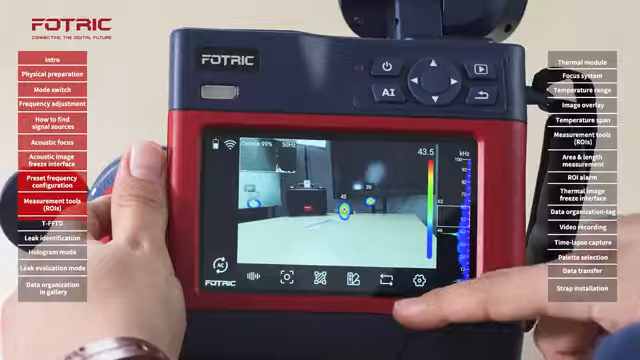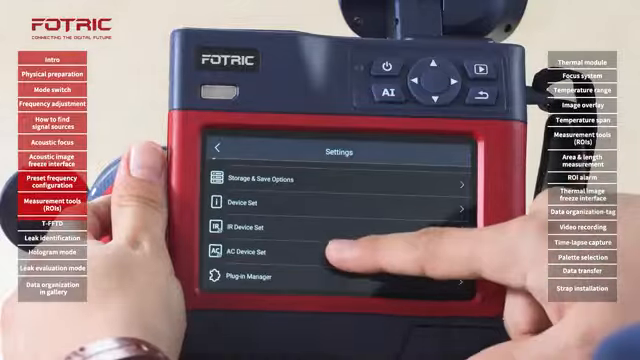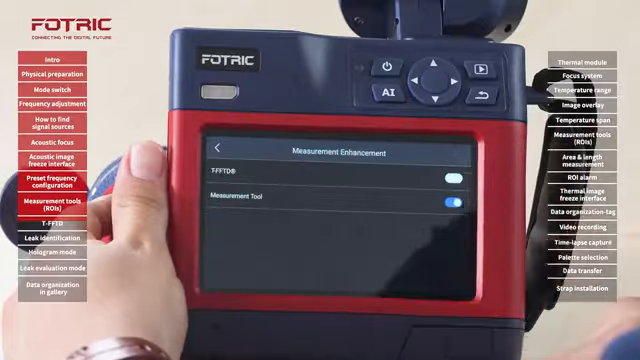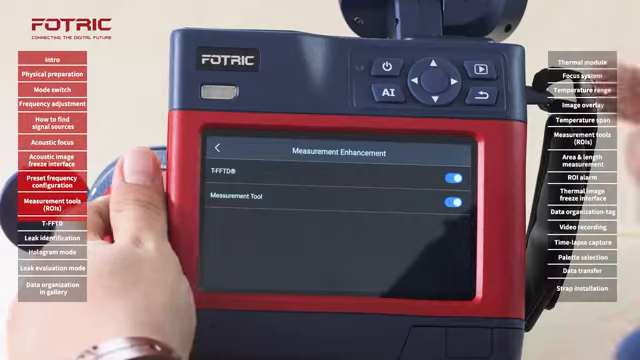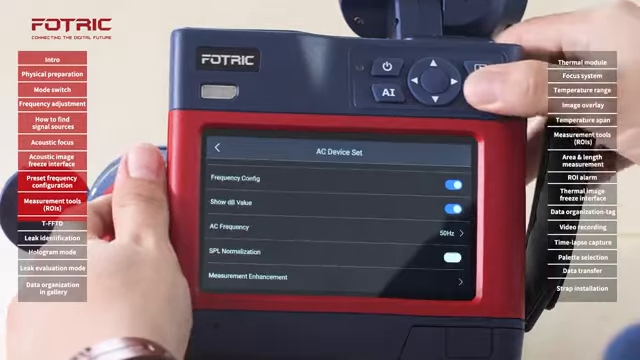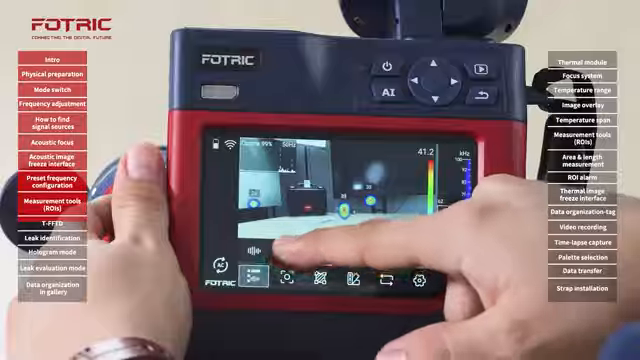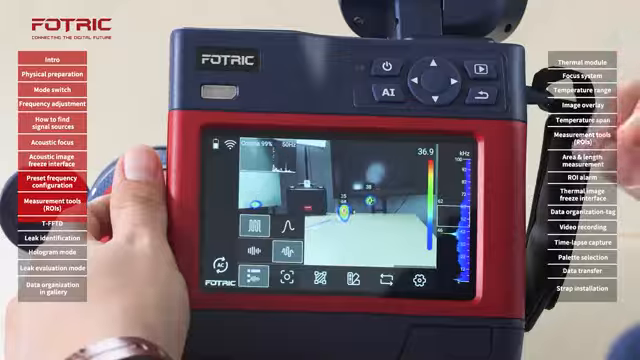Now, I would move to settings, acoustic camera device set, measurement enhancement, and I will turn on the TFF-TD. This is a proprietary technology on the camera that allows to differentiate or to enhance or remain on the screen signals that are not constant, but that appear and disappear.